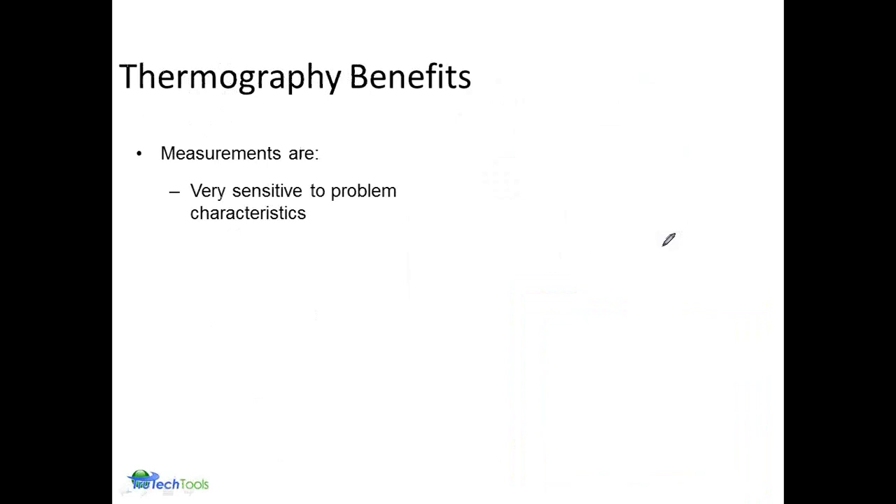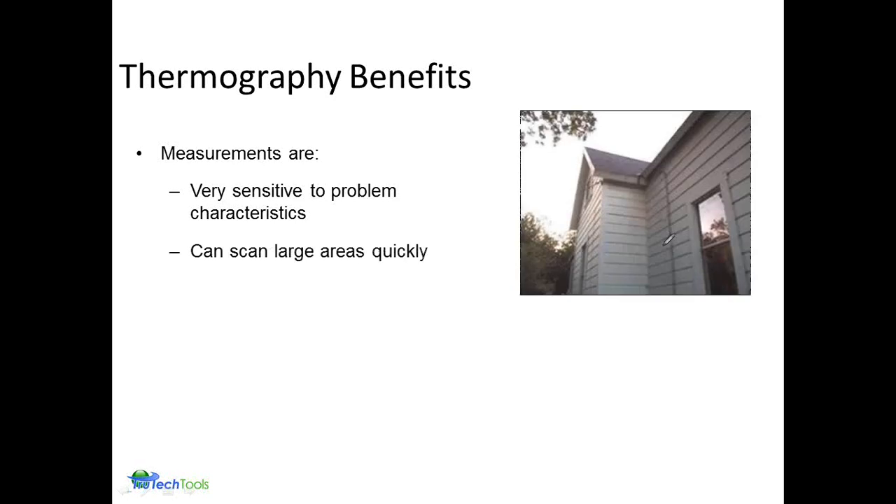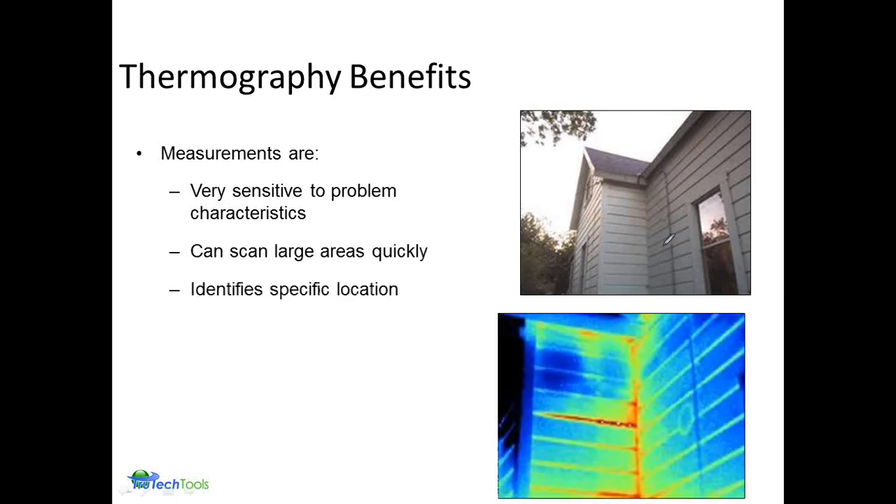So some of the benefits, well, it's extremely sensitive to various problems within the house. An infrared camera can scan large areas quickly, doing a good job of scanning the exterior of the home or the interior of the home. It's going to identify specific locations. Of course, once we find that, we can move a little closer and get a better idea of exactly what's going on. And it may, in fact, require some additional tools, anything from moisture meters to looking at the humidity and temperature of the environment, etc.